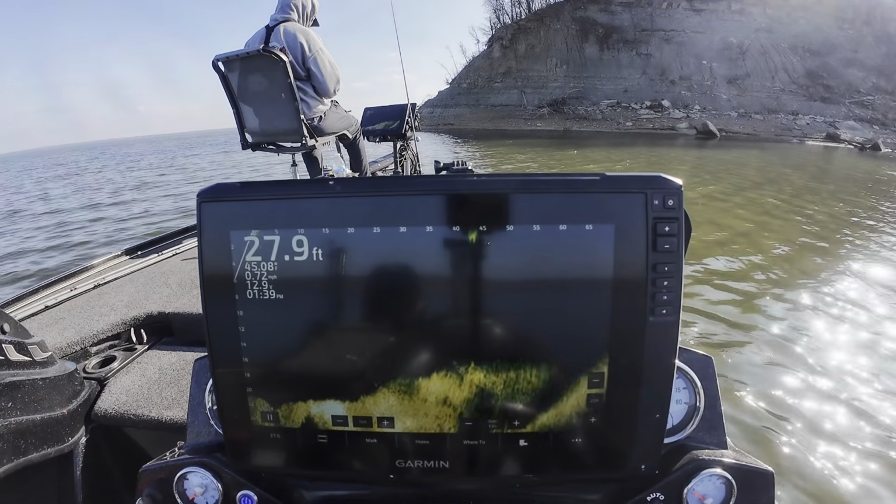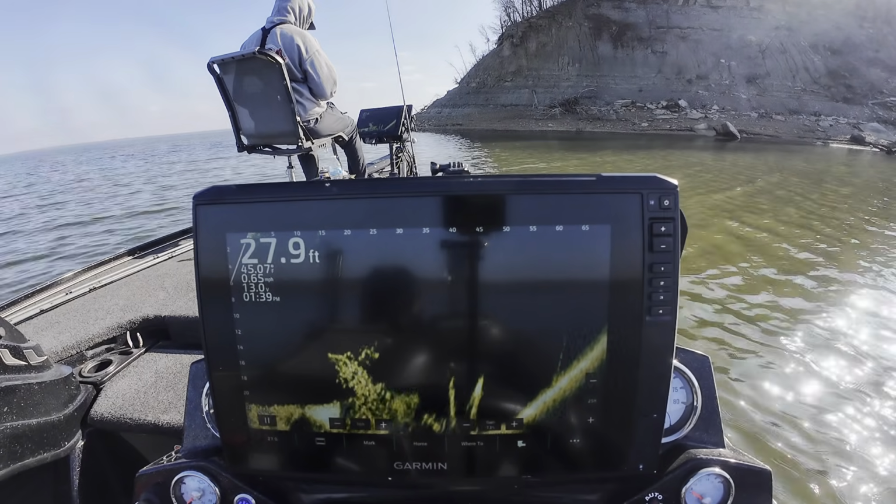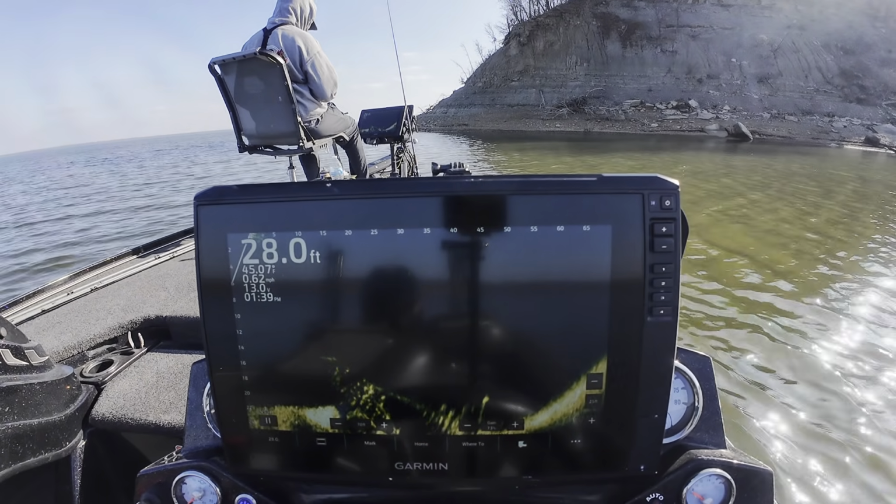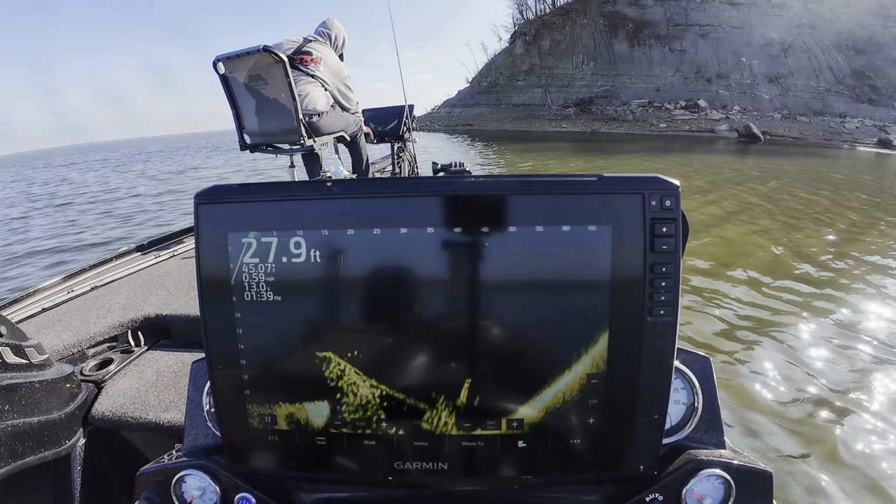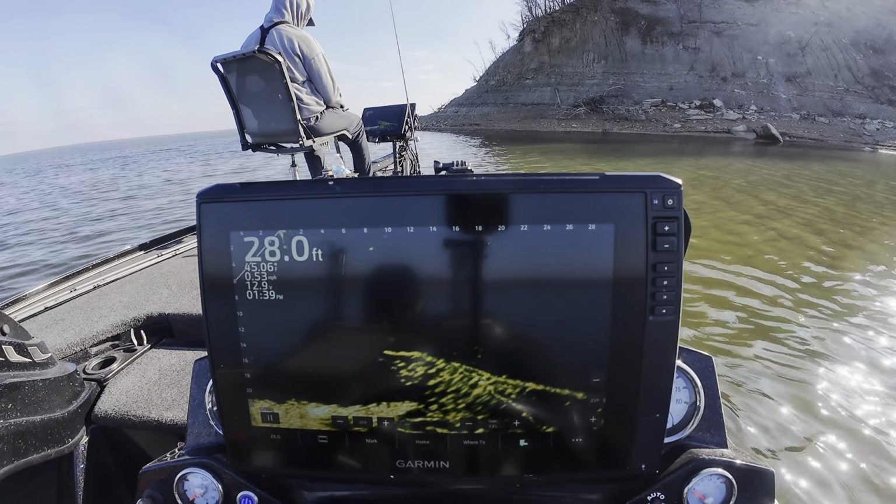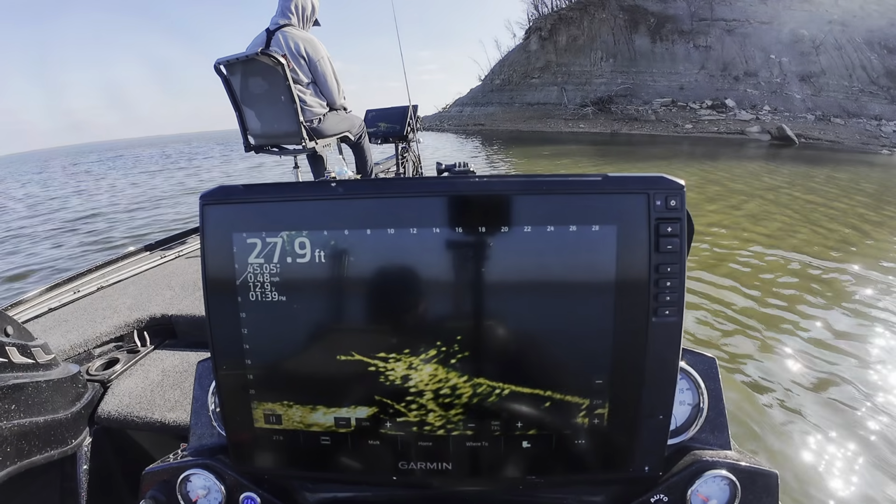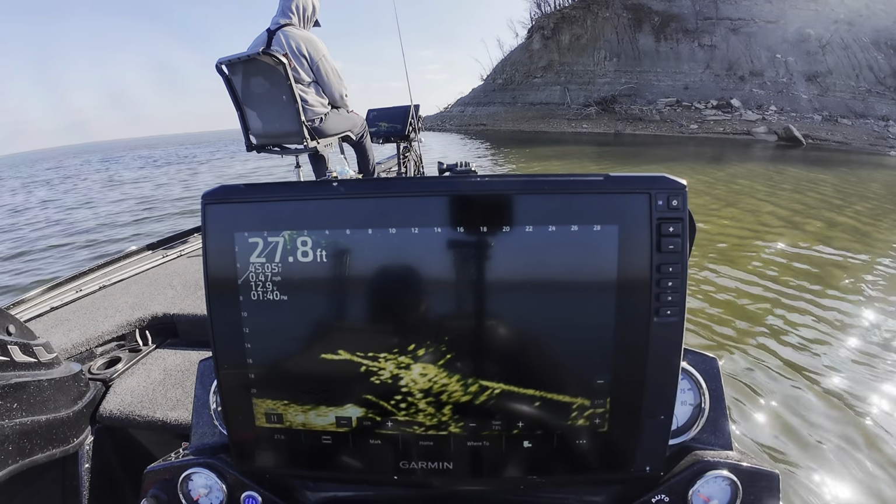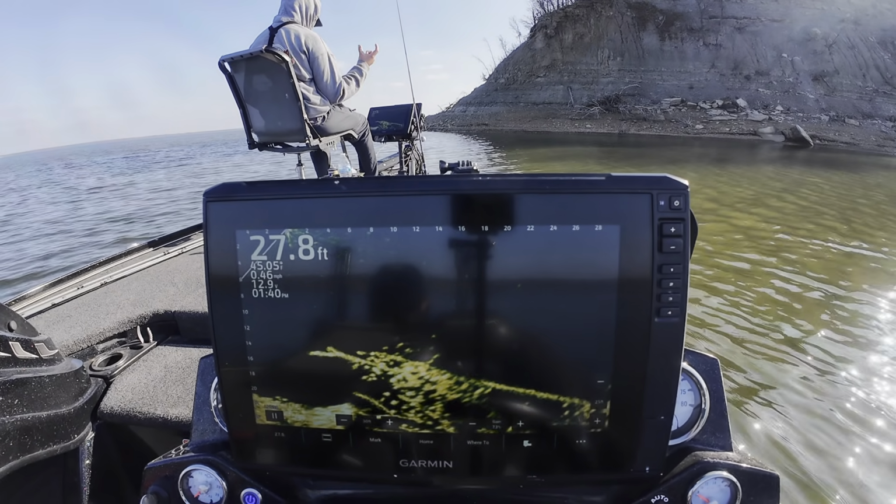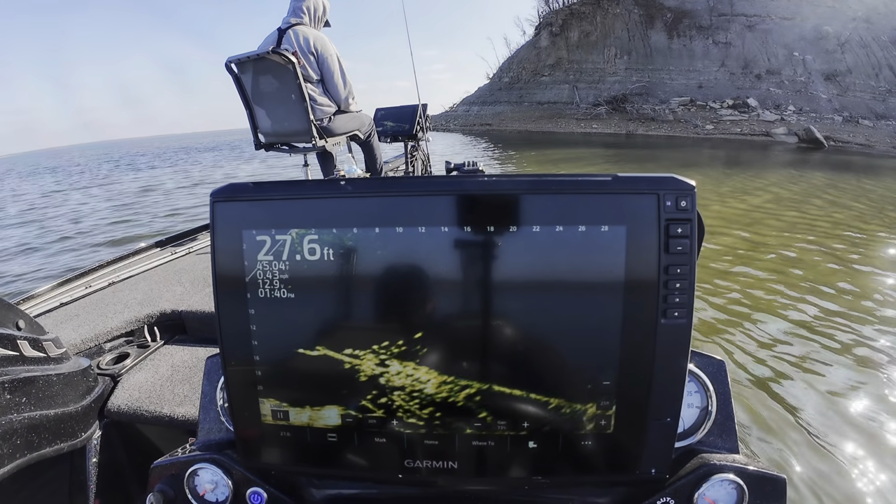Man, oh man, look at all the shad. Ain't that crazy? Look at that tree right there full of crappie. They all look small though, but I am out at 70 foot. So let's back this down to about 30. That is a lot of crappie, but they look to be pretty small. And I'm talking 4 to 6 inches, about like that. Pretty small.